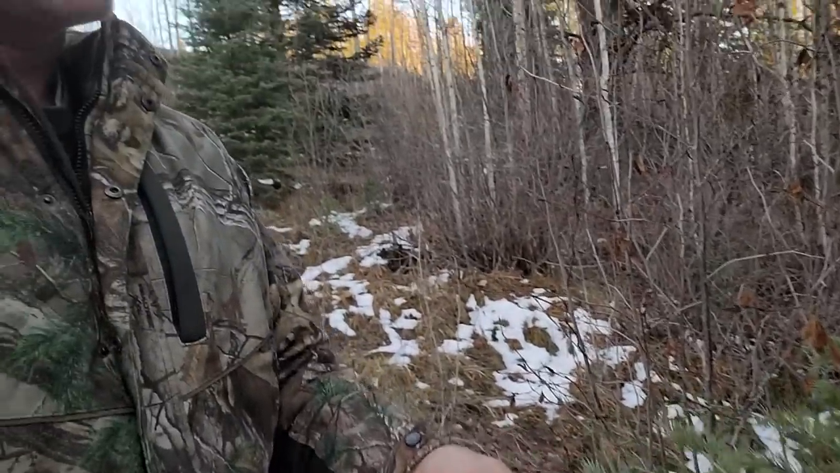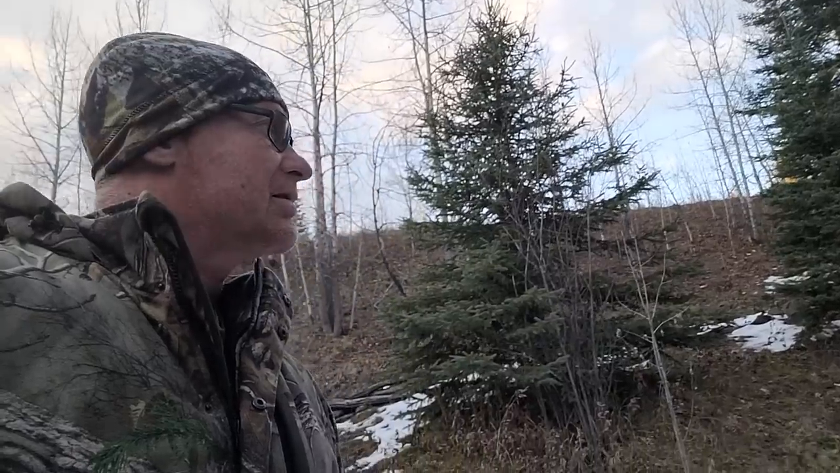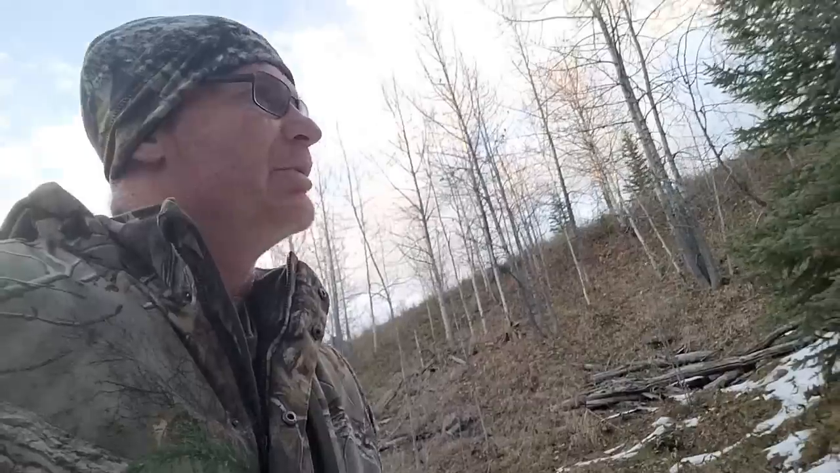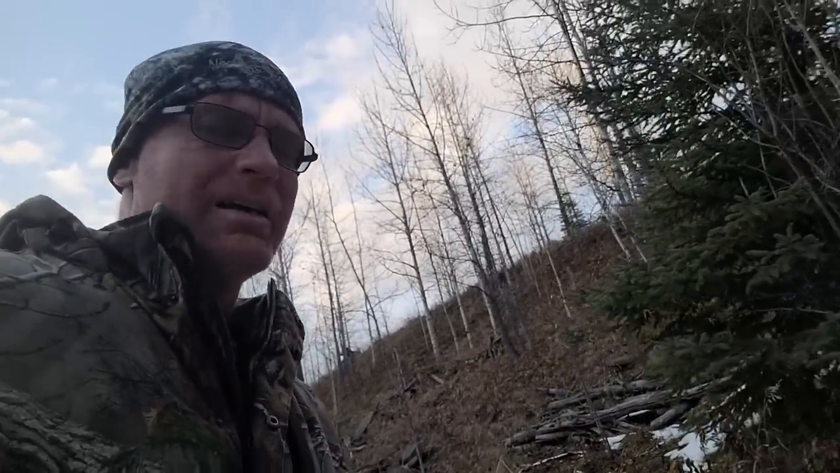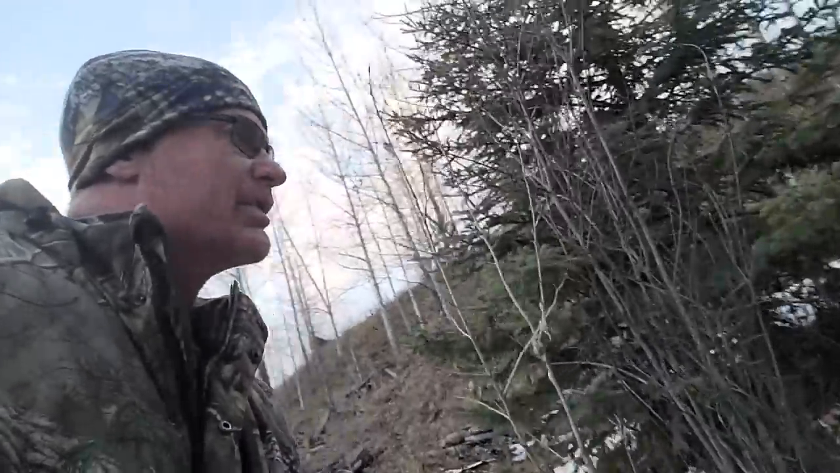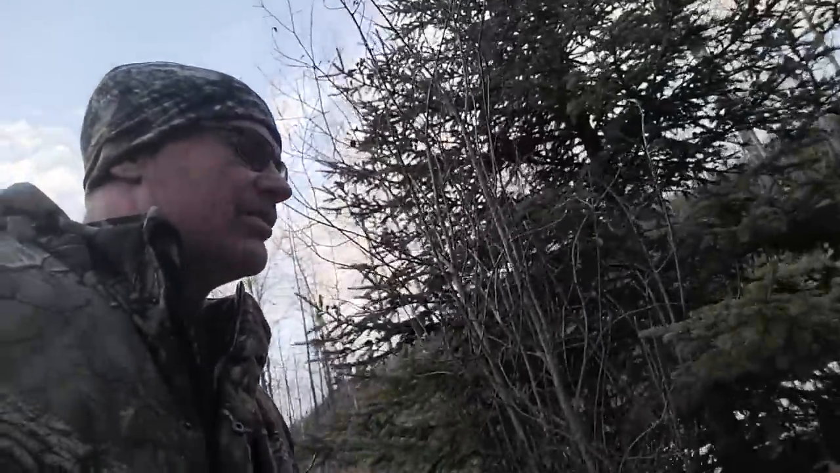it's been very frustrating because these trees, the Douglas fir and the pine out here, show up as the same temperature as elk and deer, which means that a lot of the times, unless conditions are really good, like there's been no cloud, it's been cool, then I have not been getting good success whatsoever. But there have been a couple times, definitively, where I'm very sure the Sasquatch has been around.